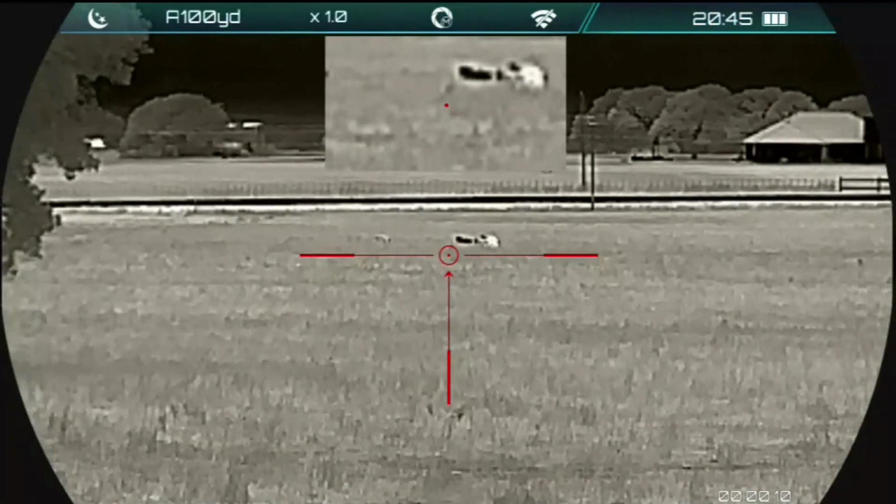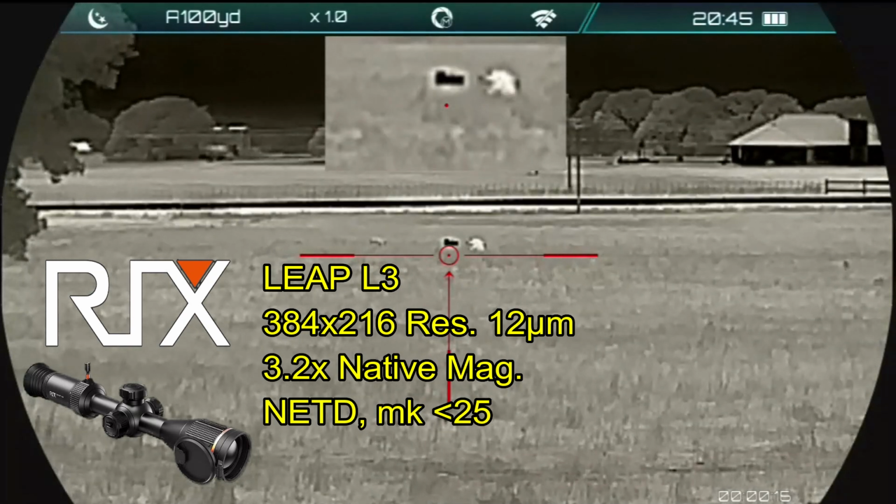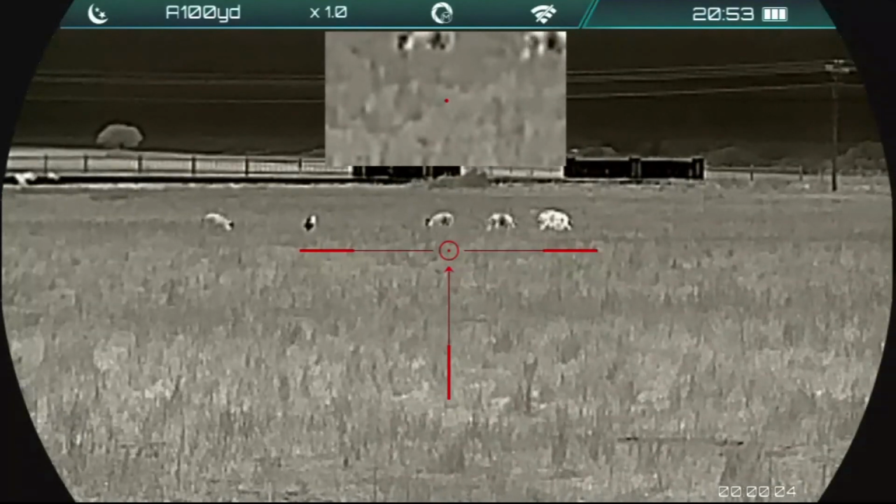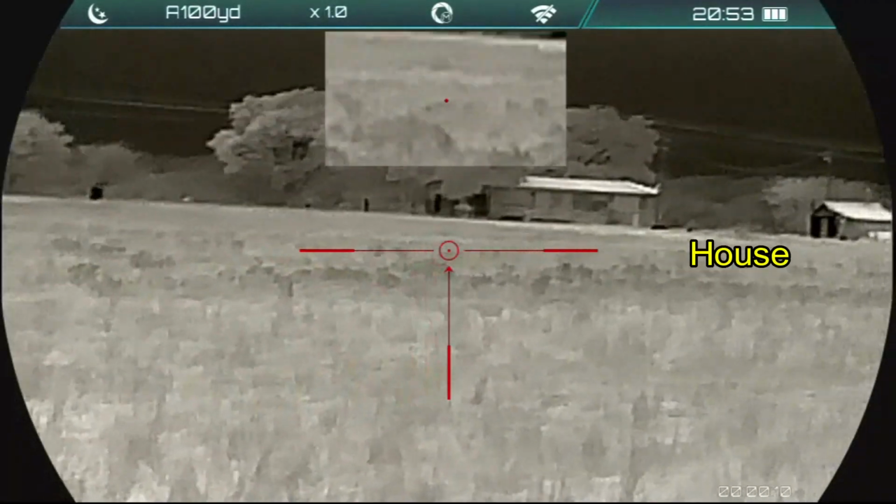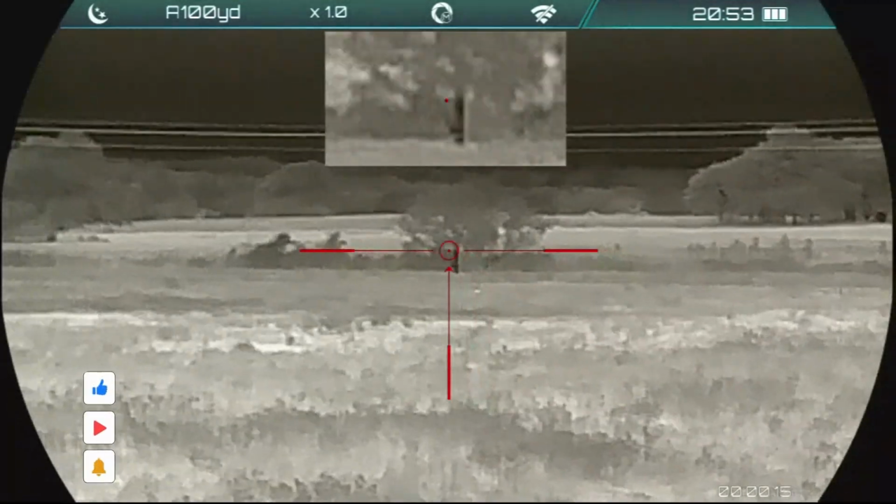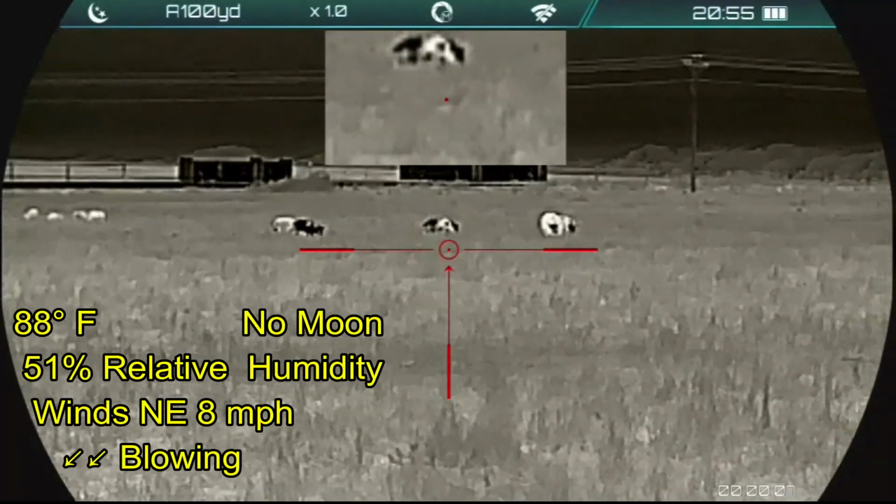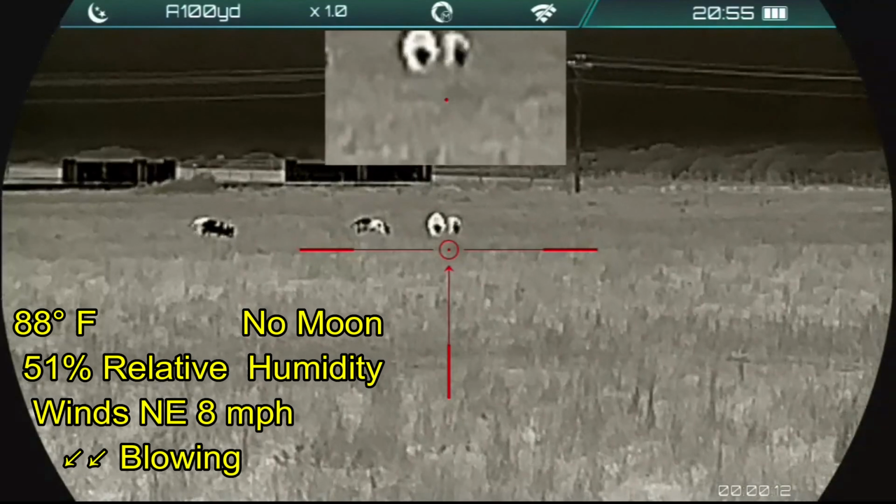And here's the perspective starting with my stock using the LEAP L3, which is a 3D4 resolution thermal weapon sight. And here I'm just moving up in stages, doing a safety scan. I've got a house off to the right. I've got the house off to the left, of course. And so I need to move into a better position to get the hogs more centered between the houses if I'm going to get more than one shot off.